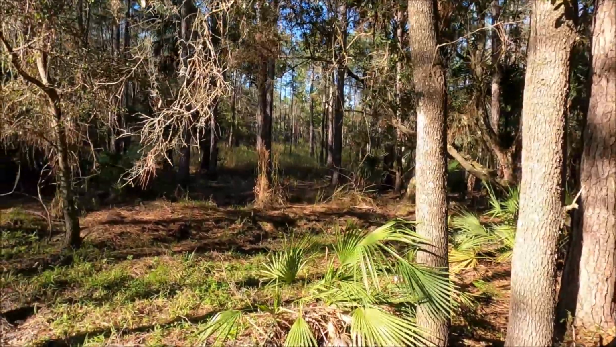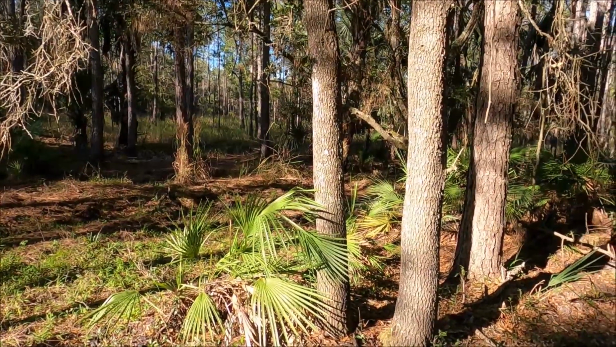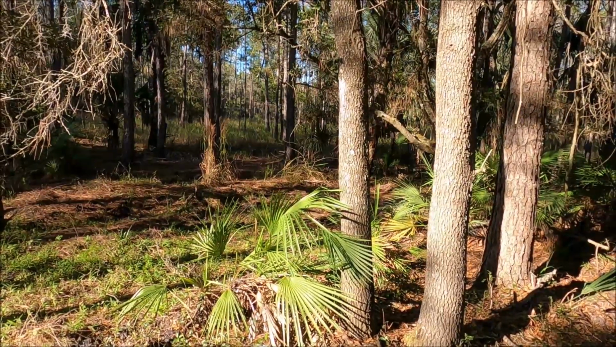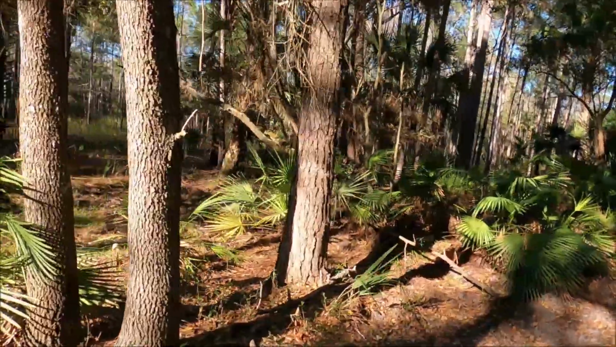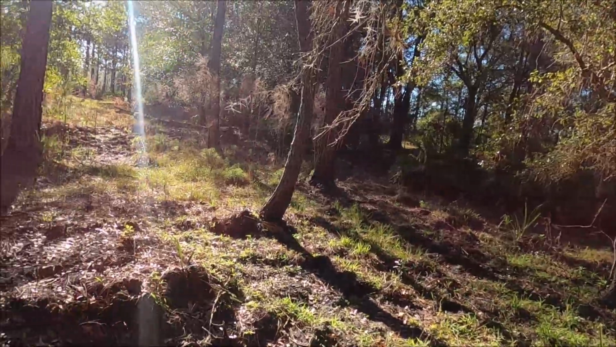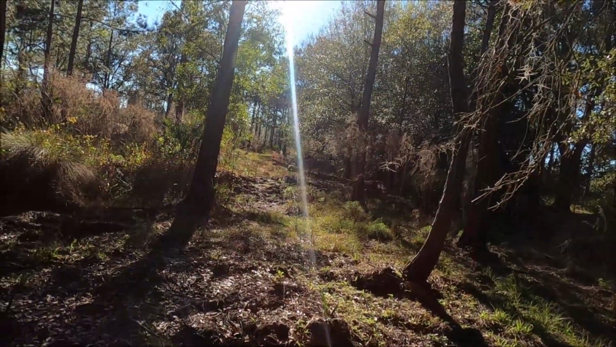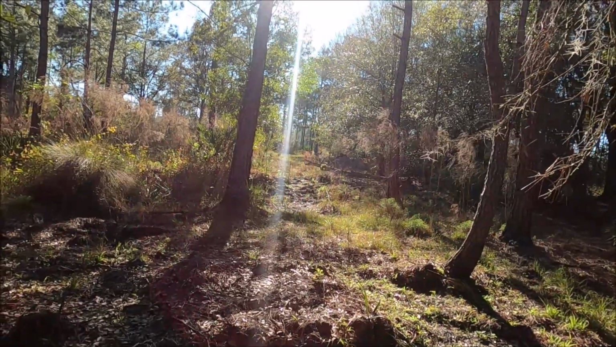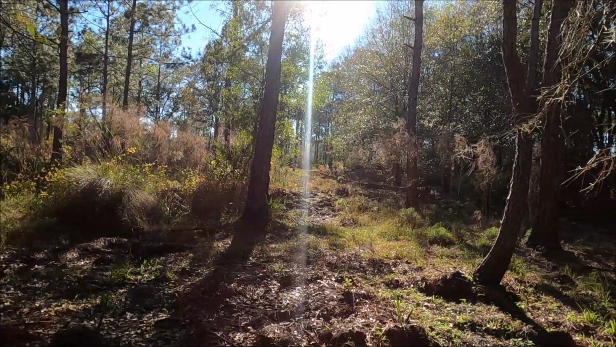Alright, so after some deliberation, I think I'm going to risk one time of the day, which is about this time of the day, that camera being right in that direct sun, to put it right here on this tree, looking back at that trail. So there's only going to be a couple hours of the day where that sun's going to be shining directly on it.